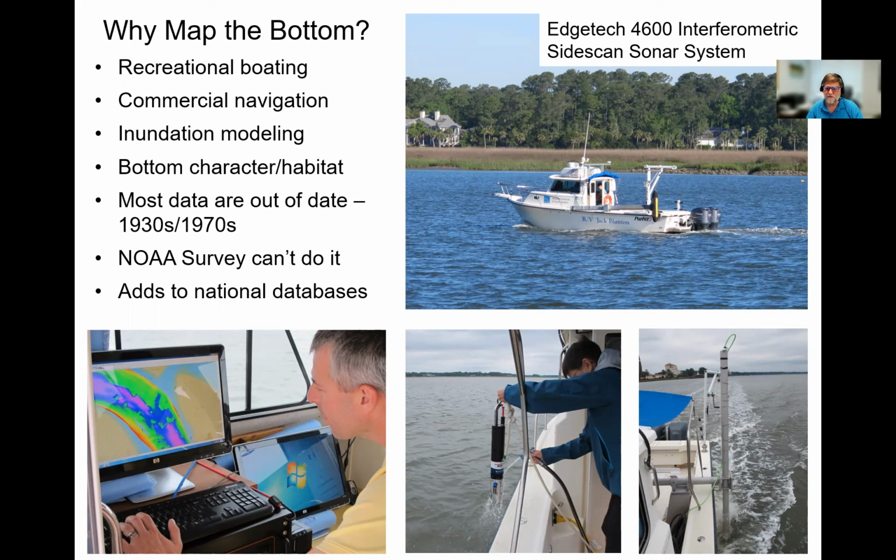And then the artificial reefs, which were deployed mostly in the 1970s, haven't been examined in detail since that time. Also, the NOAA Hydrographic Survey can't survey all the state waters that we're interested in understanding, just because they have their hands full doing what they're tasked with, enhancing commercial navigation around major ports.